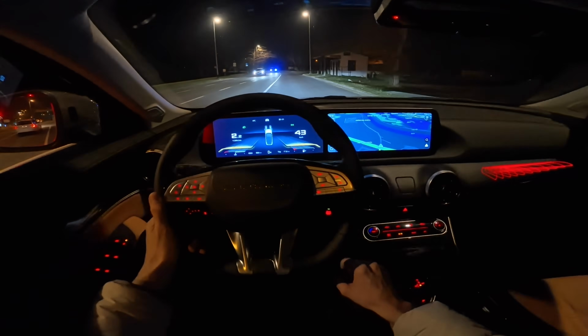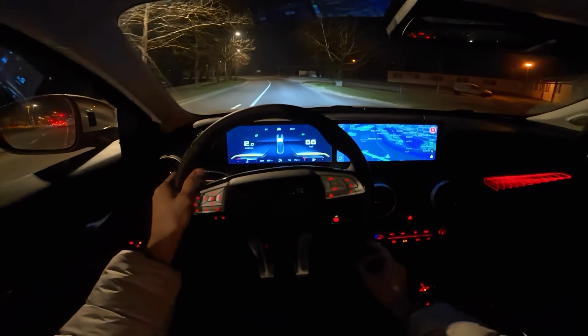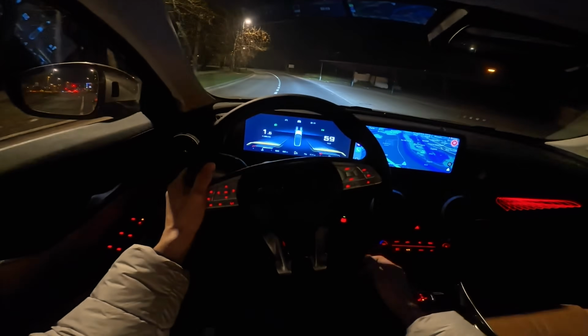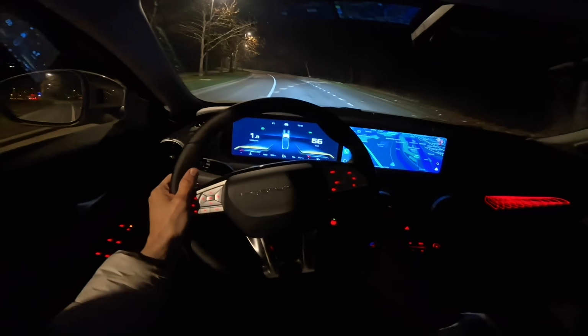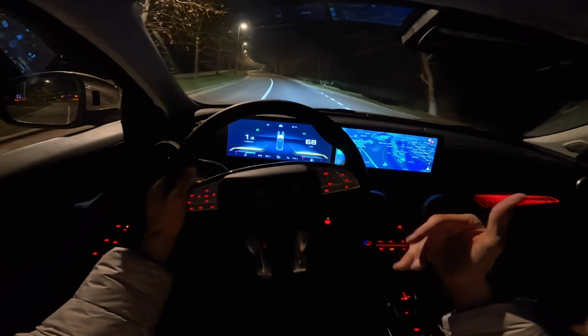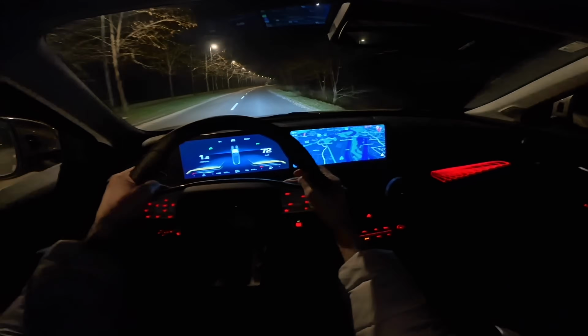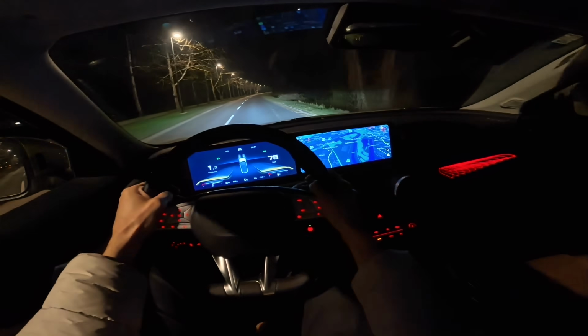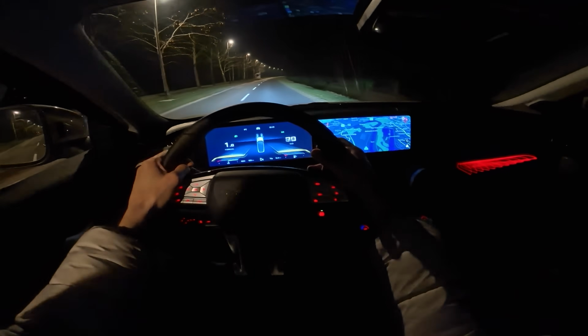I usually start reviewing a little bit later when there's less traffic. You can see there's also traffic here, so for doing 0 to 100, I need to do it when there's no traffic, for safety reasons, because it's only a demonstration and not something I do every day. But we're going to be there in a moment.